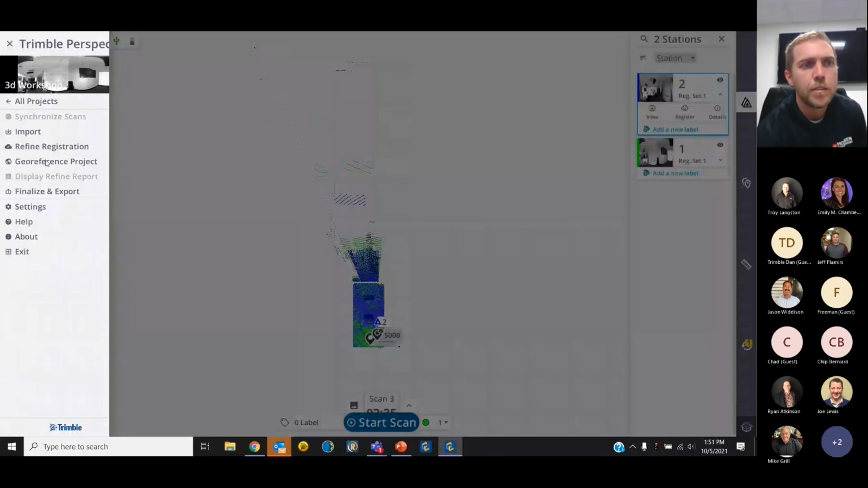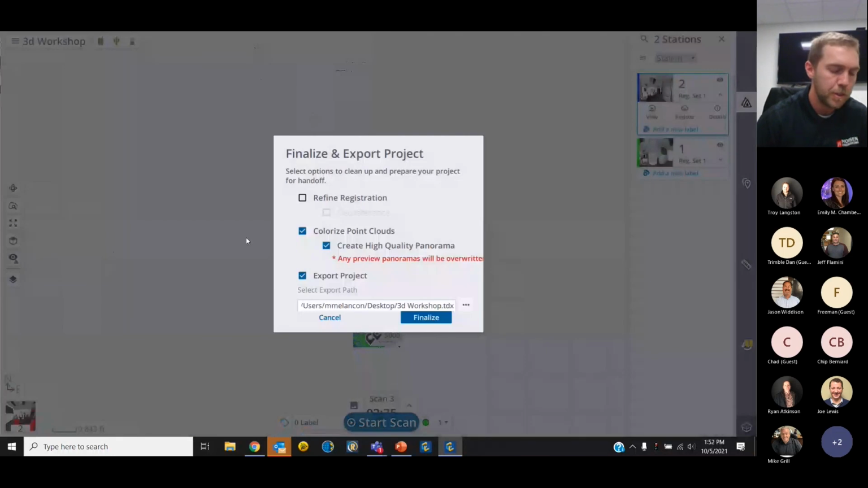Okay, so we've seen refining our registration, we've geo-referenced, we've seen a refined report. We'll talk pretty quickly about export options and different formats that you can export to. Once again, you see this pop up multiple times to refine your registration. Since we've already done it, we wouldn't have to refine our registration again. But I mentioned earlier that I don't default and turn on panoramas. I do it job to job. So we have the ability here in our export function to create a high quality panorama.